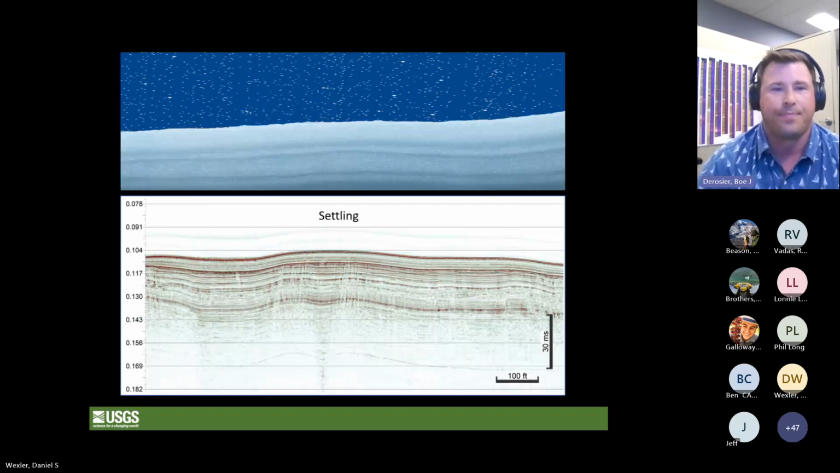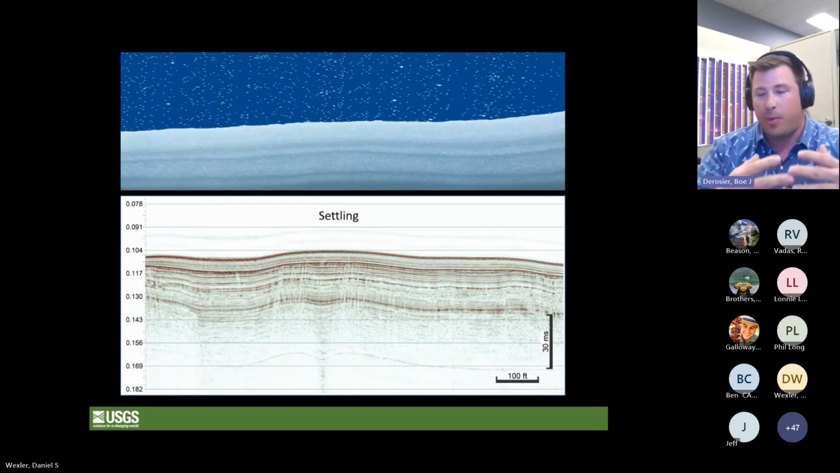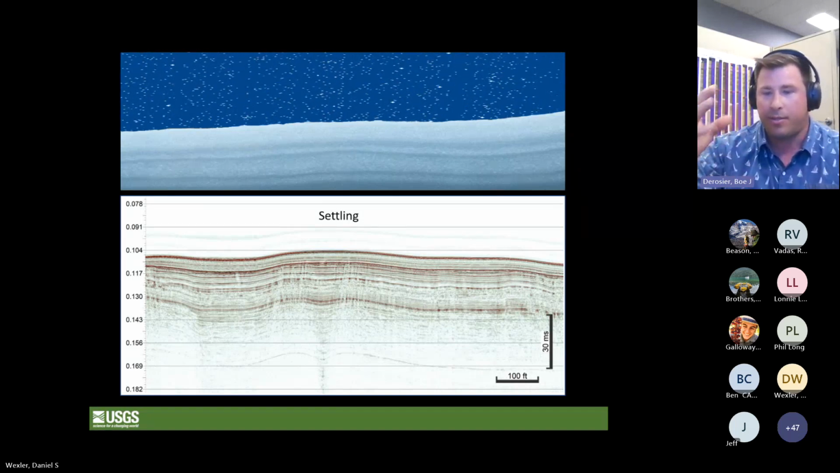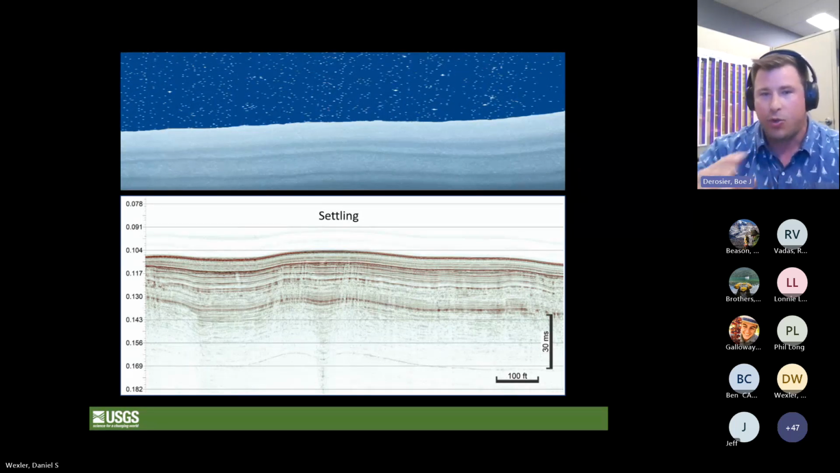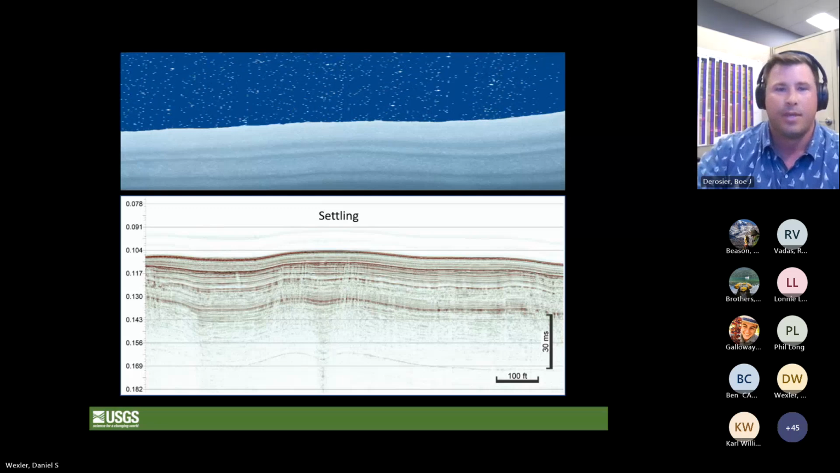So next. Here we have our background sediment. These sediments are going to be deposited flat, and we're going to have parallel reflectors. So the snow is draping down, and we can see this is our background. These are without any major events happening. Next.